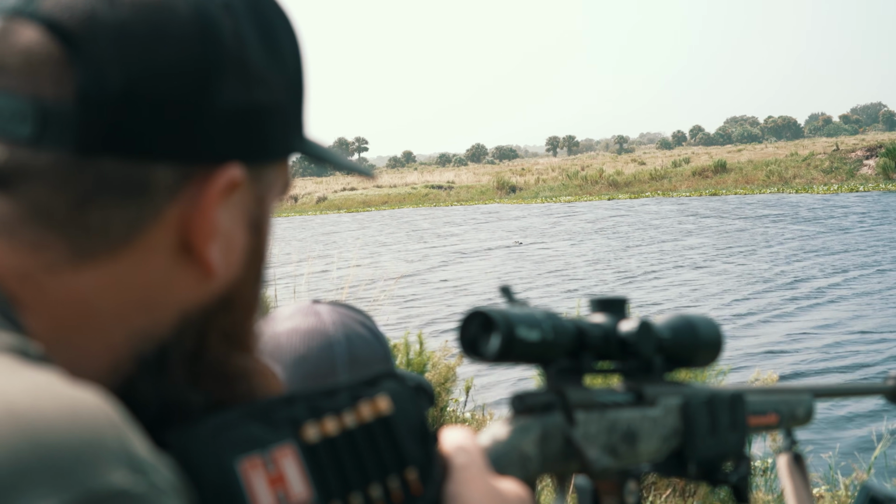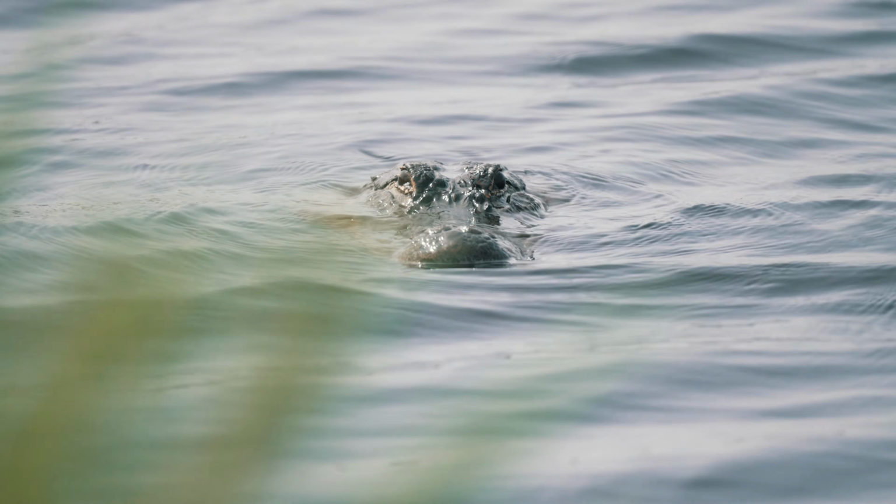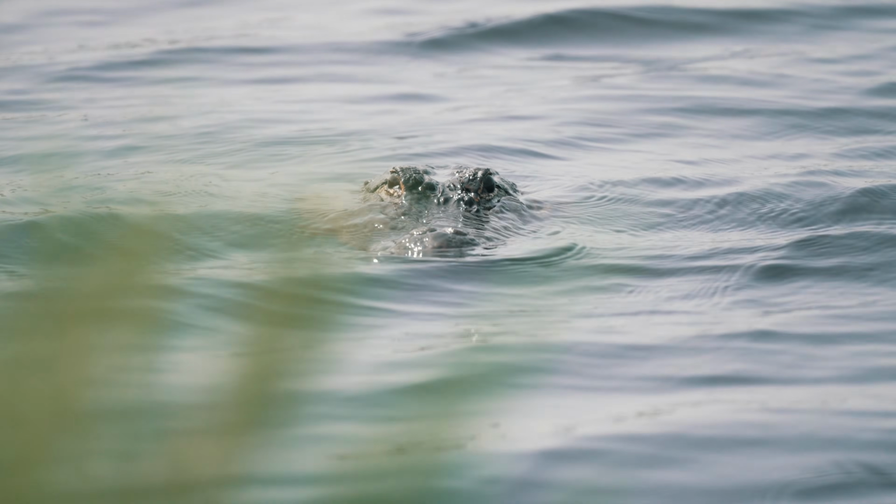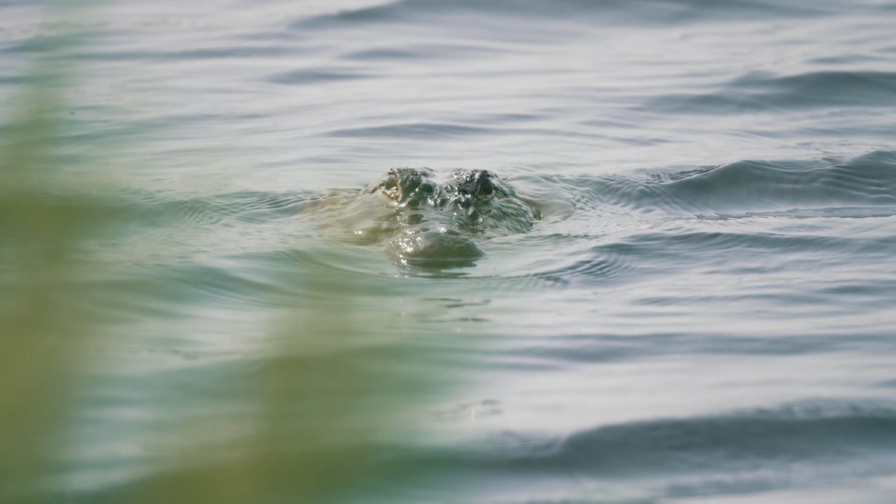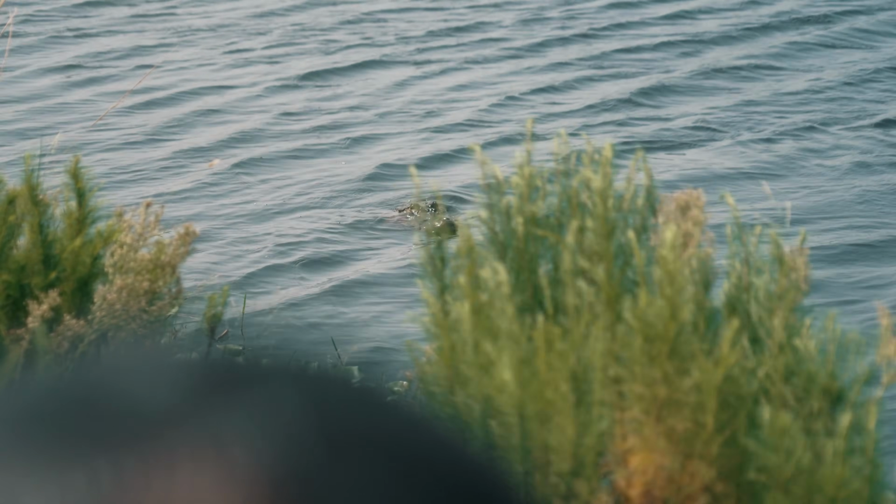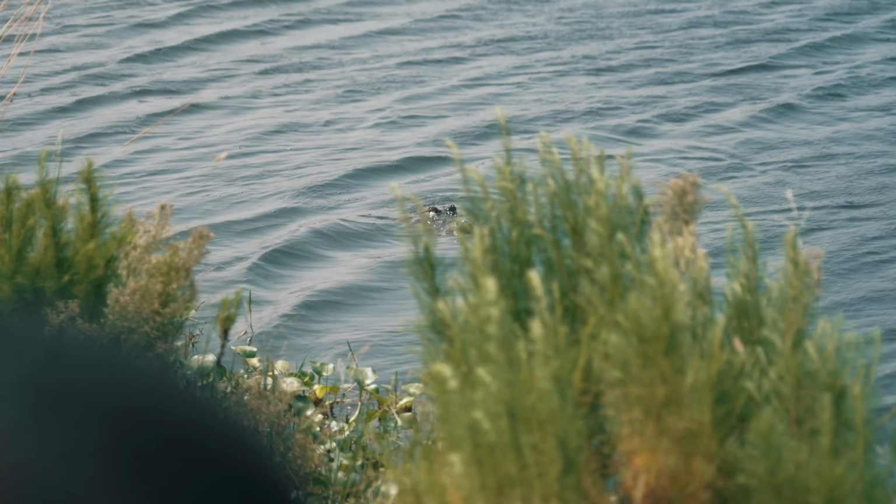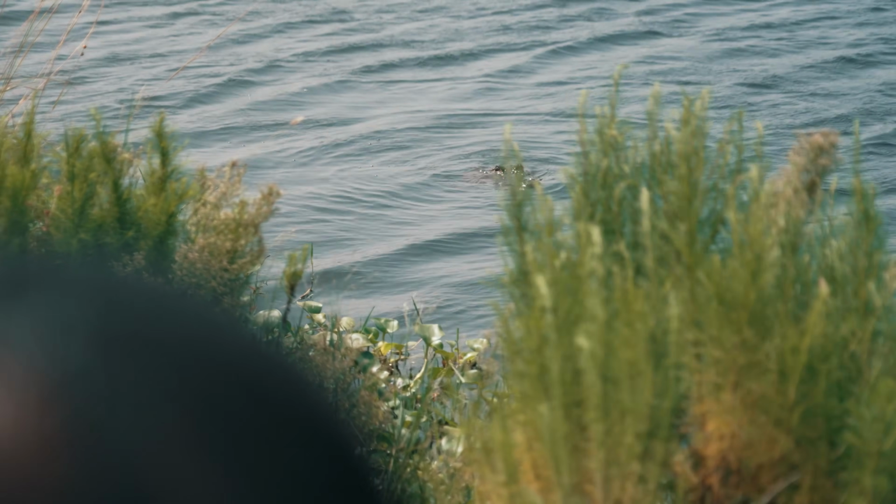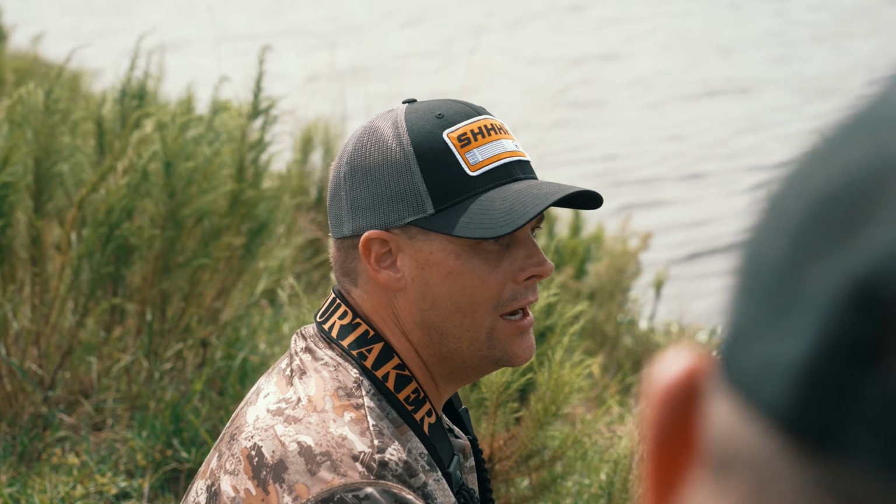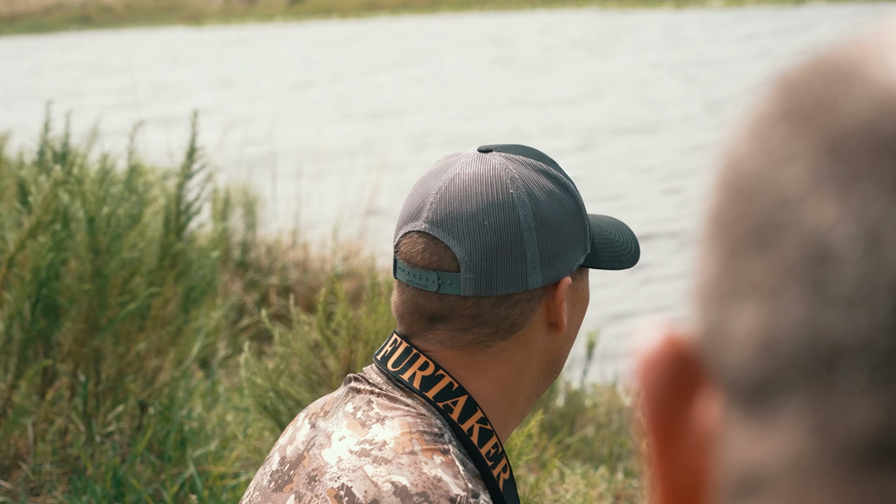He wasn't really cooperating with us too much. We couldn't get a good angle on him. You know, we're limited on the canal with where we can move and go. So now it's just a waiting game, just to wait him out. He's just coming right here. I gotta move this call or something.